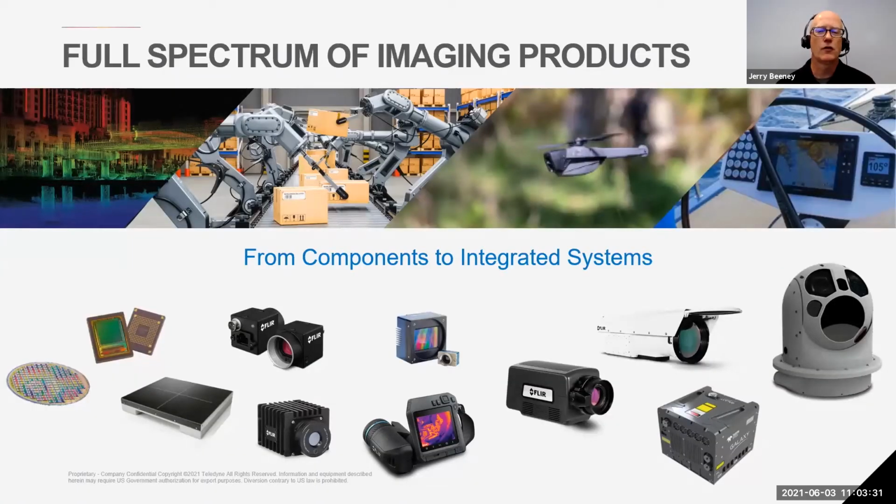By adding FLIR's already strong product portfolio, Teledyne can now provide a full spectrum of products from the component level to complete imaging systems. Teledyne FLIR now also has the capabilities to provide a complete range of unmanned systems and imaging payloads across all the domains, ranging from deep sea all the way to deep space. Personally, we are really excited for what the future holds for Teledyne FLIR and the new opportunities to provide complete solutions to our past, current, and future clients across a wide range of different markets and applications.